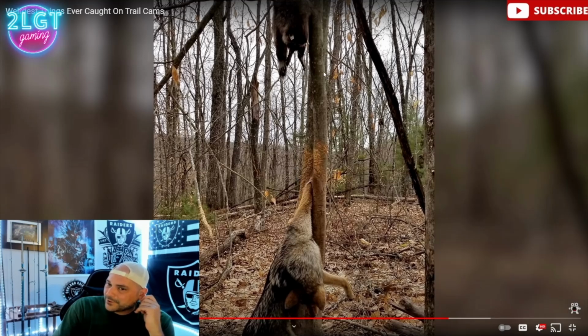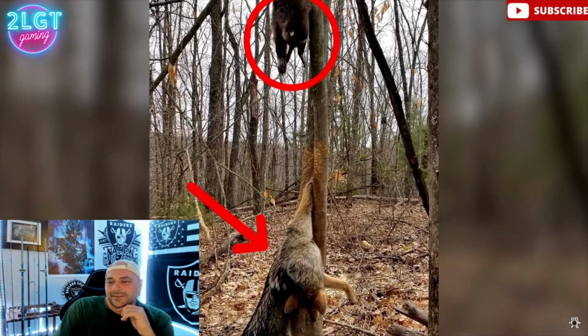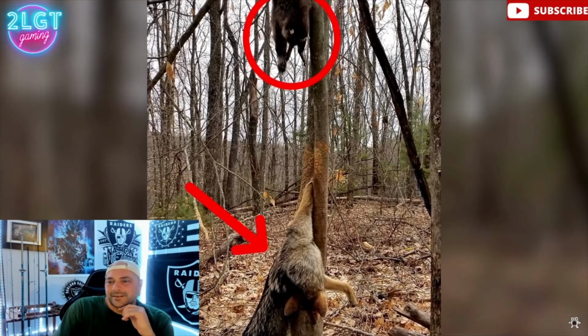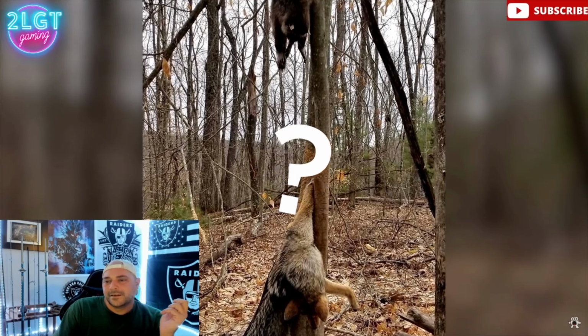And they both just got stuck up and starved or something? You have to see to believe. There's a raccoon and a coyote, one up the tree and one at the bottom, both of which were found dead at the scene. But can you figure out what's happened here?